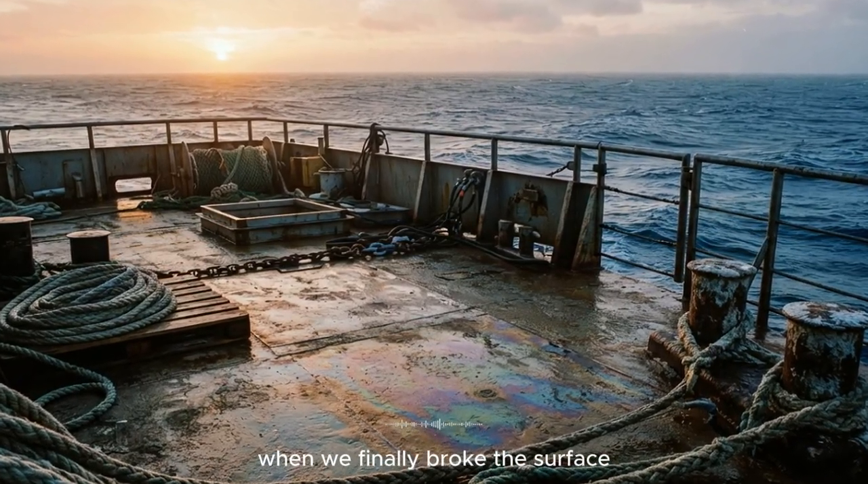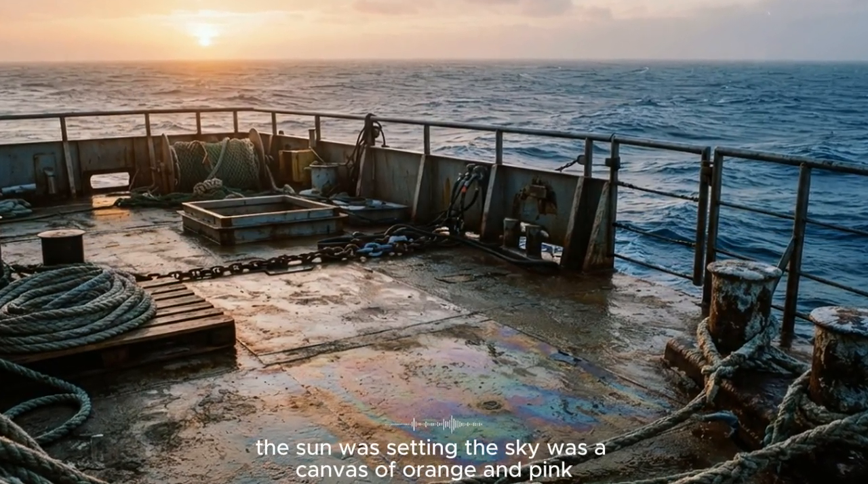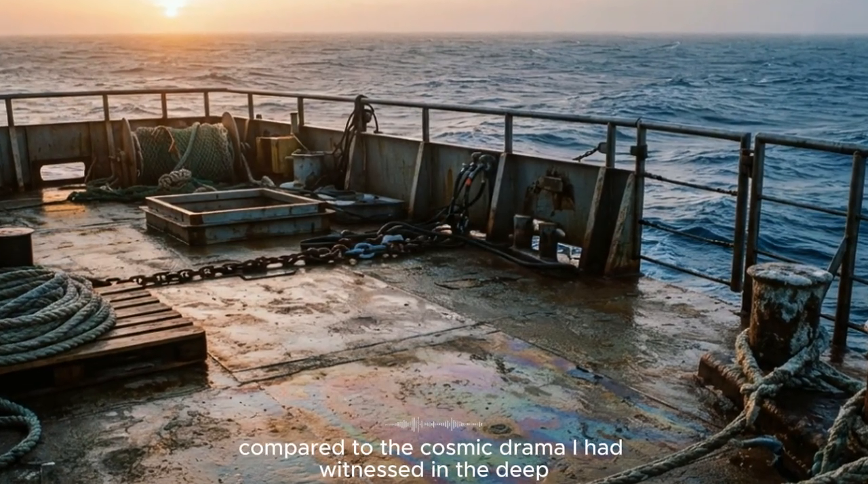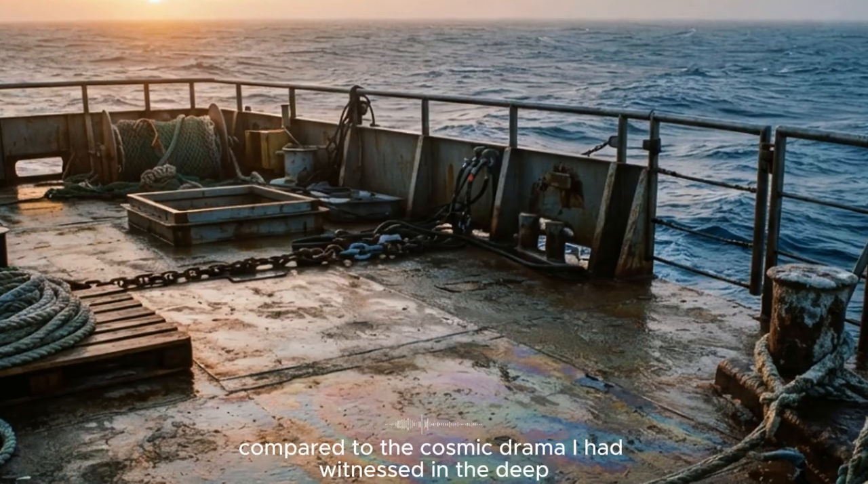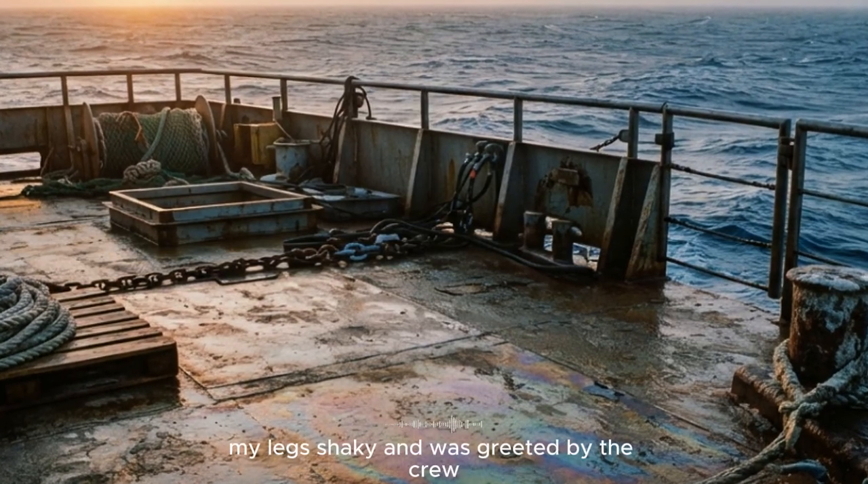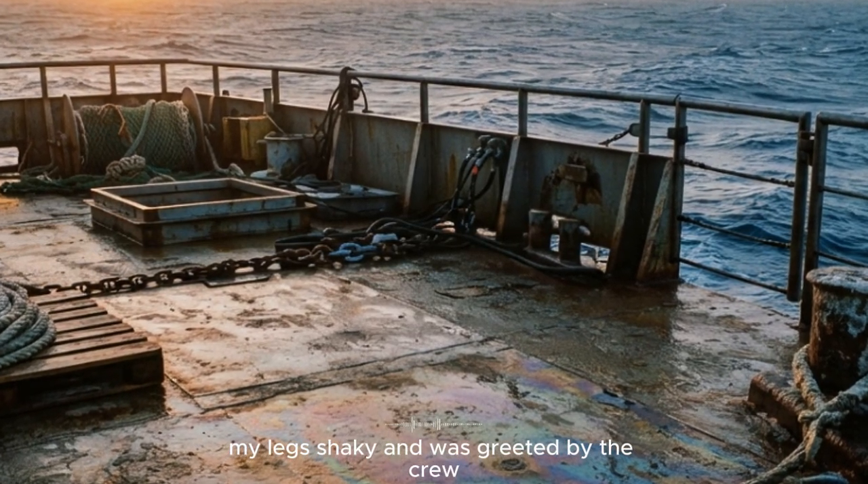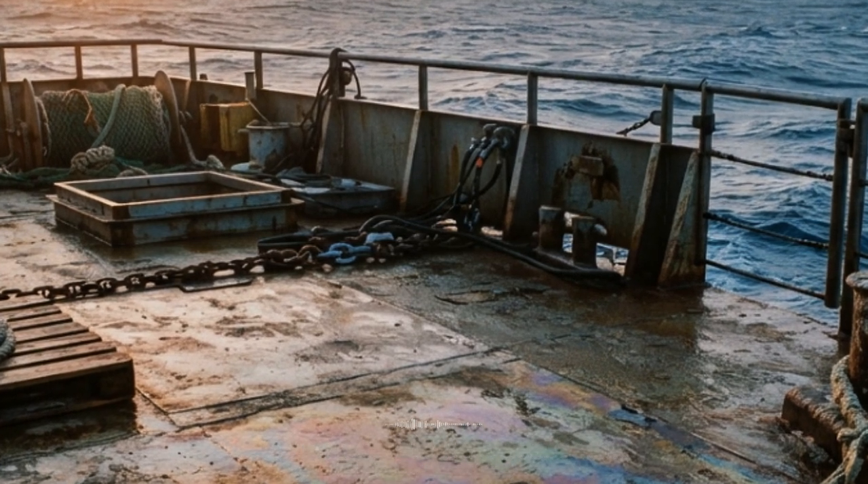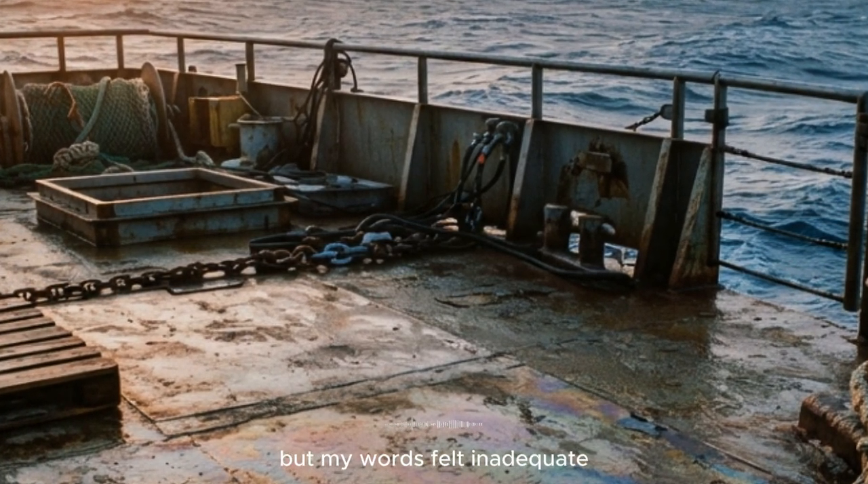When we finally broke the surface, the sun was setting. The sky was a canvas of orange and pink, a beautiful but mundane display compared to the cosmic drama I had witnessed in the deep. I climbed out of the submersible, my legs shaky, and was greeted by the crew. They asked about the dive, about the data, about the condition of the equipment. I answered their questions, but my words felt inadequate.